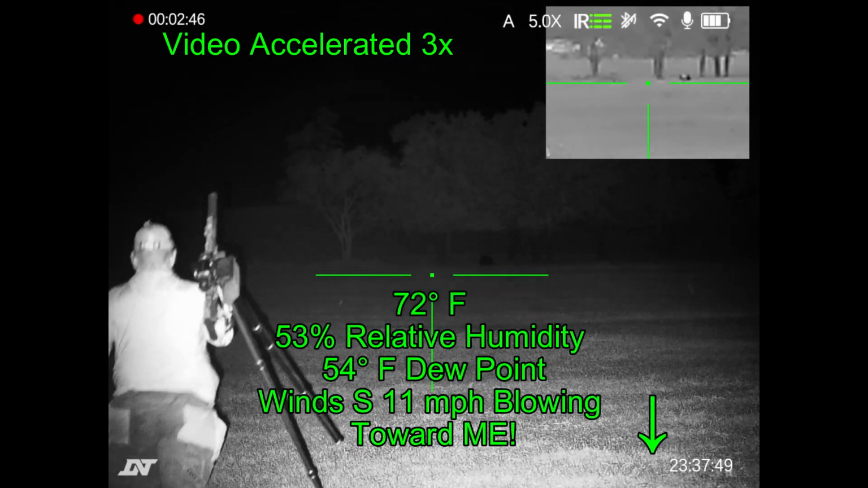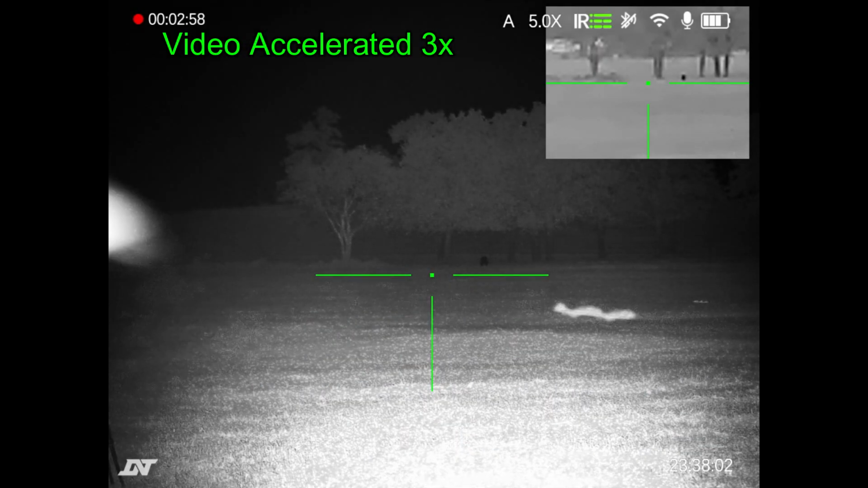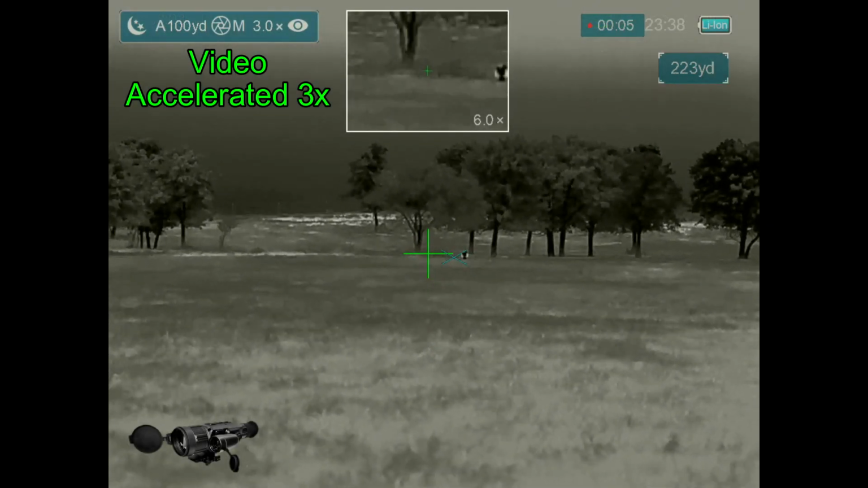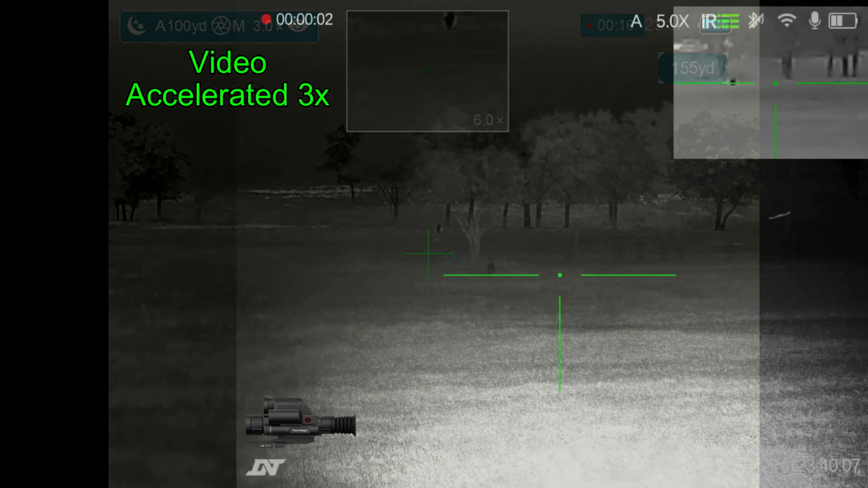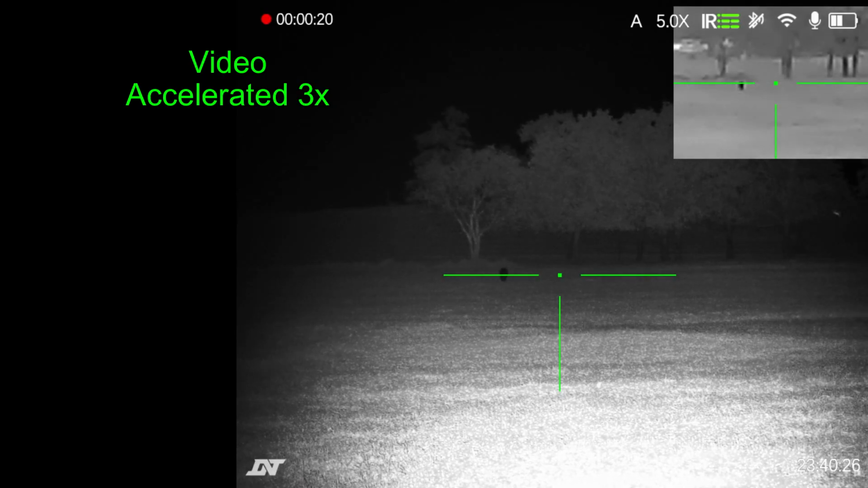This is one of those almost ideal situations where the wind is blowing towards me, blowing quite strongly, so the hog's not going to hear me, not going to smell me. If not for some cattle in the background, it would be perfect. This is partway through the stalk, and the view from the ThermNight. You can hear the engine running in the background. I've left the truck on again.